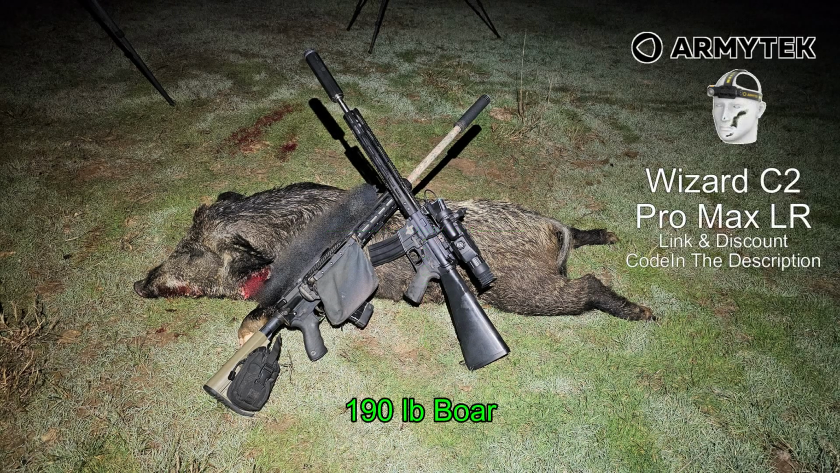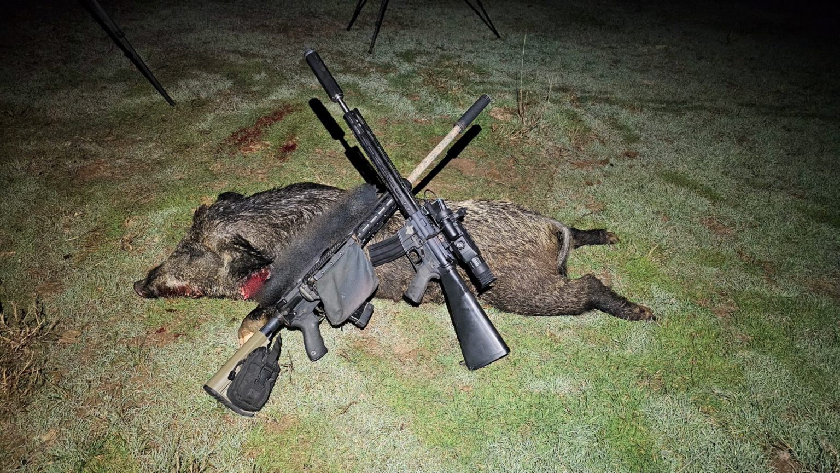And here we have the last hog of the night illuminated with my Wizard C2 Pro Max long range, and it turns out to be a 190-pound boar. Now about my optic, this was my first time using this optic. Something went wrong and all the files were glitched, so we can't use that video. I'm going to go back and see if it's something that's wrong with the optic itself, or if it's something I did, and if it's something I did, you'll see it again very soon.